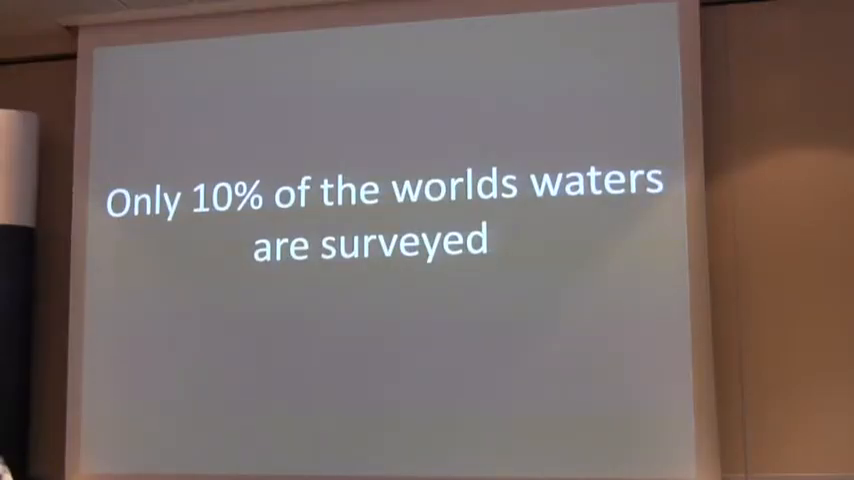These are official IHO statistics on this, but it's just slightly under 10% of the waters of the world which are surveyed to modern standards. And I'm only talking up to the accuracy of up to 1 minute. So only 10%, just less than it, are actually surveyed. And that's what the IHO says about it. So when you look at the world, which is covered by 71% of water, and only 10% is done, that makes you ask some questions.